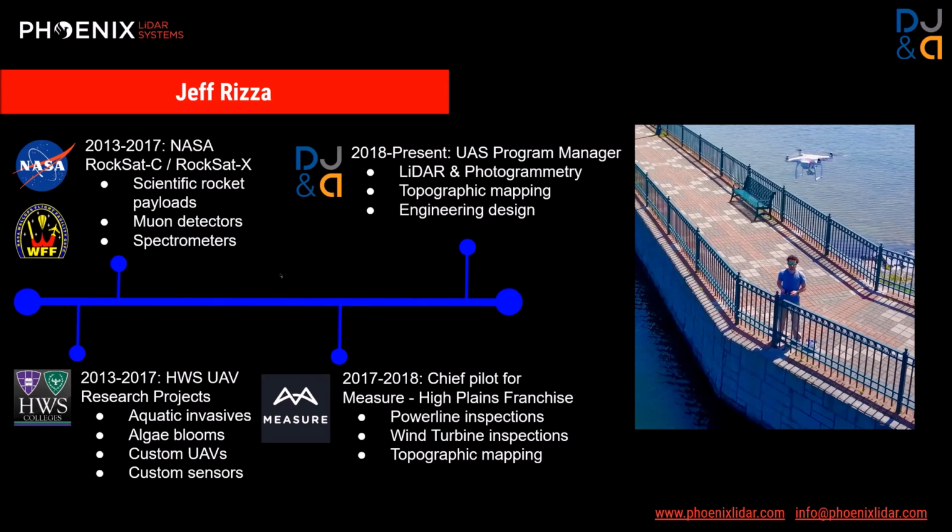And so we were using commercial drones at the time. This was like 2013, 14, so a lot of DJI products, of course, and then also building some custom UAVs and custom sensors to do that work.